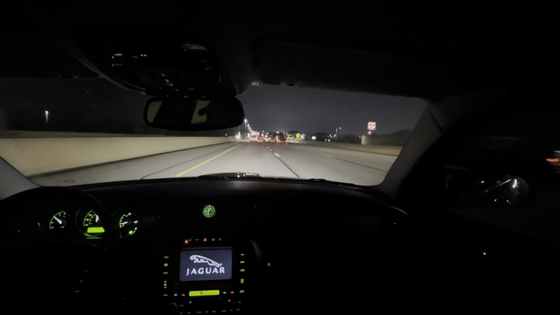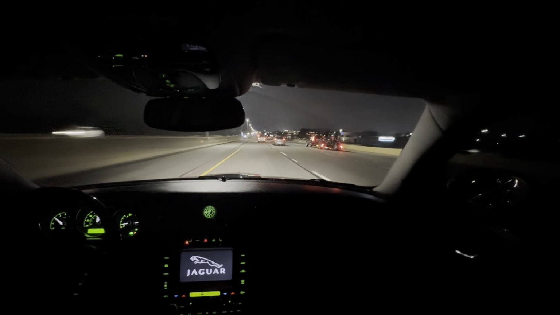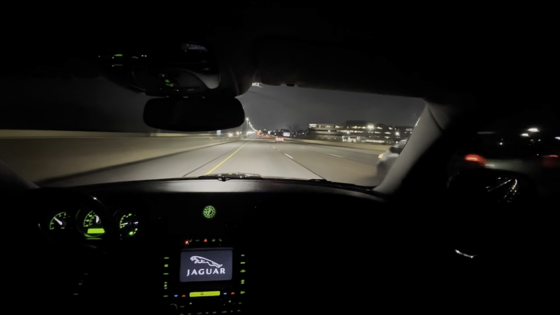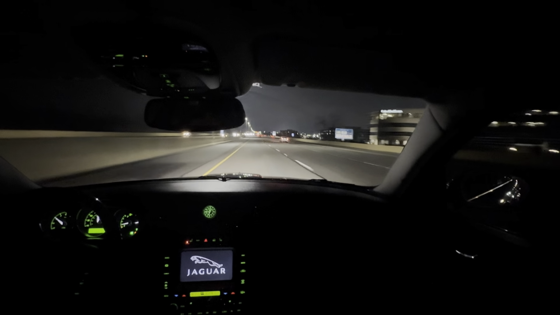Going over bumps, easy, light work. This vehicle came with an air suspension, but it was replaced before I got it, because you guys know the air suspensions always have issues, you know. I'm not worried about it. It would have been nice because